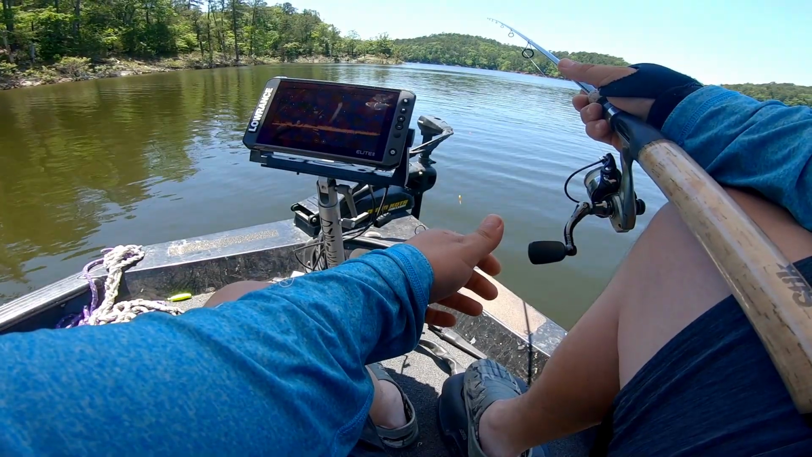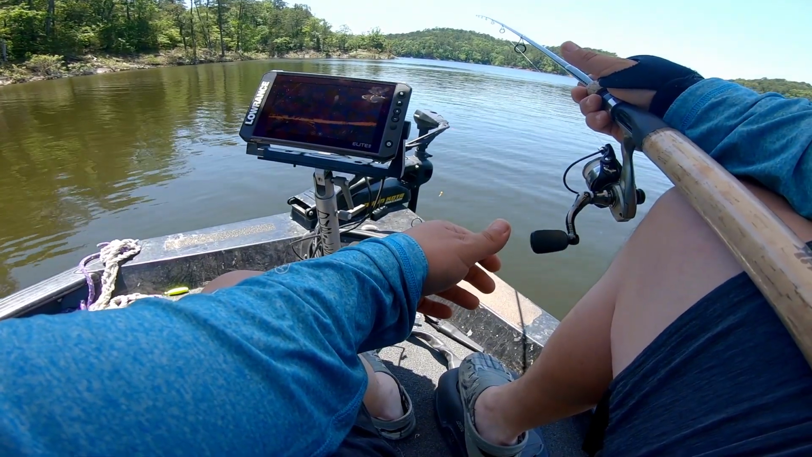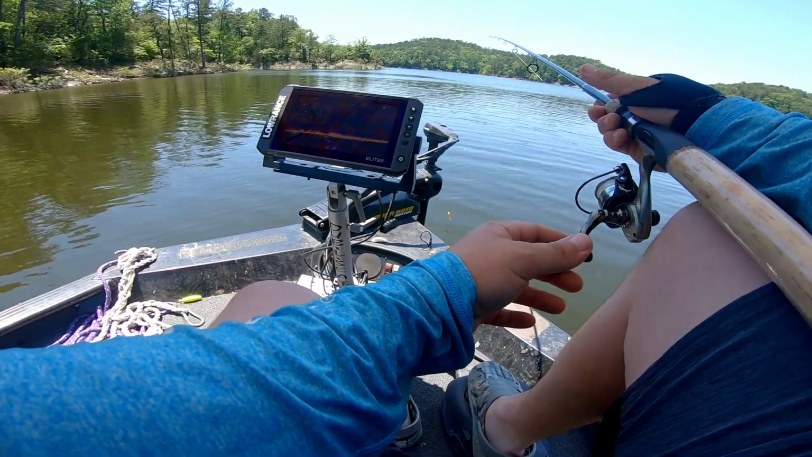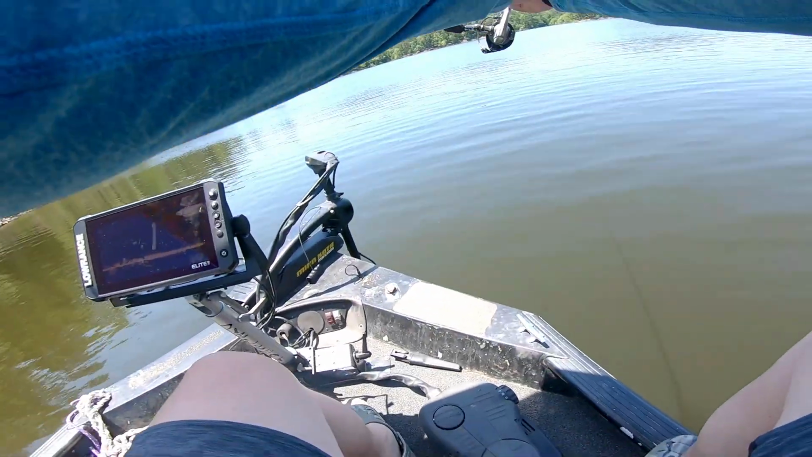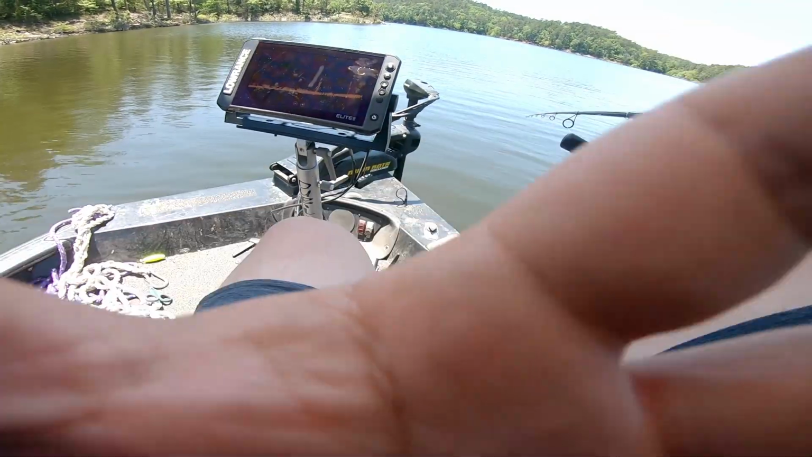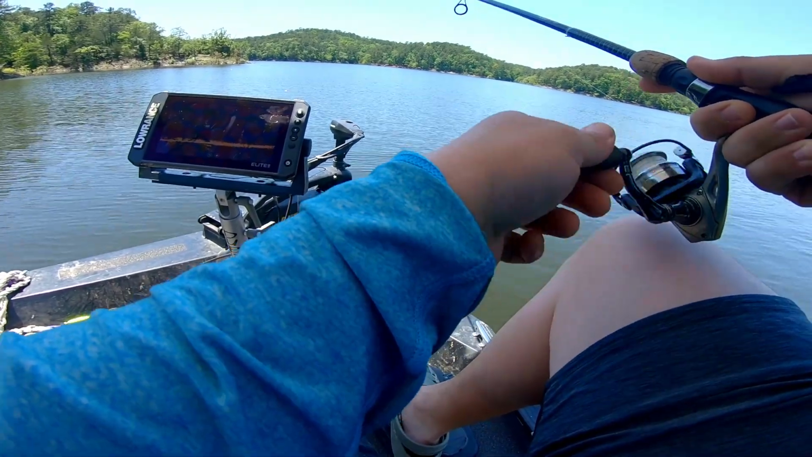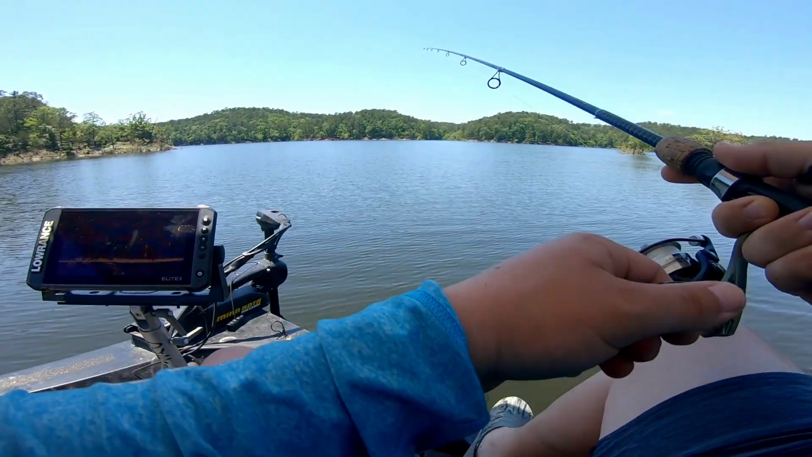Coming up on a brush pile in the range that I need, 25 feet, and it looks like it's loaded. But is it loaded with sack of lead? We'll see, it's two of them. Oh my gosh, there's a million of them. Well, not a million, but there's definitely a few. Let's see if these want to play.